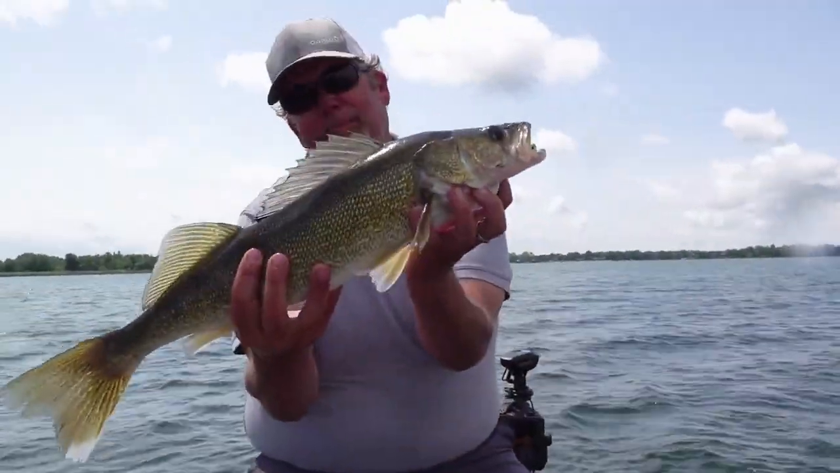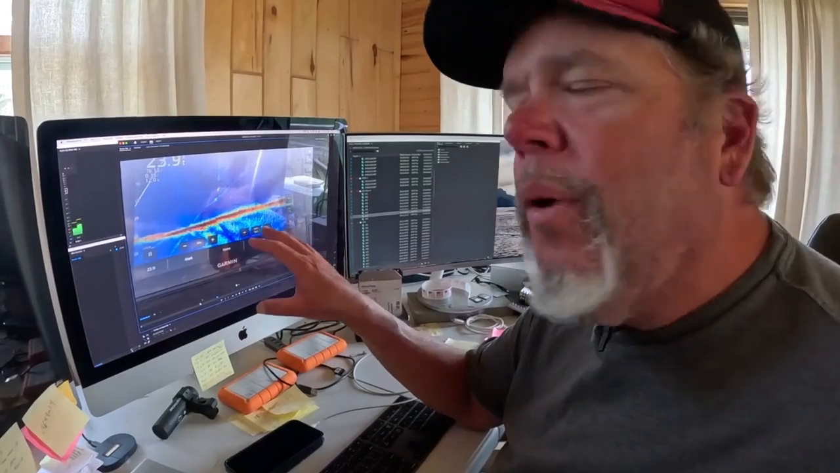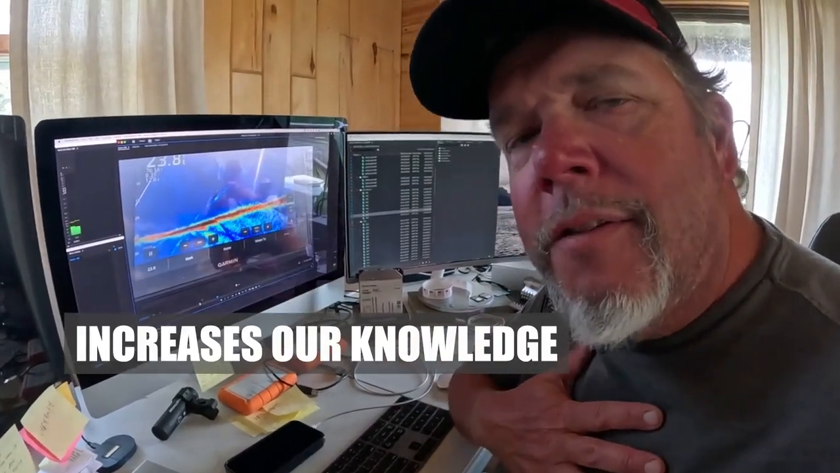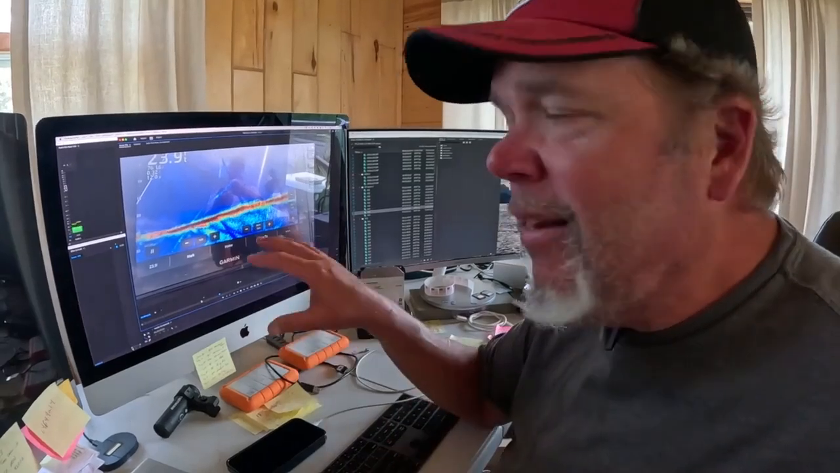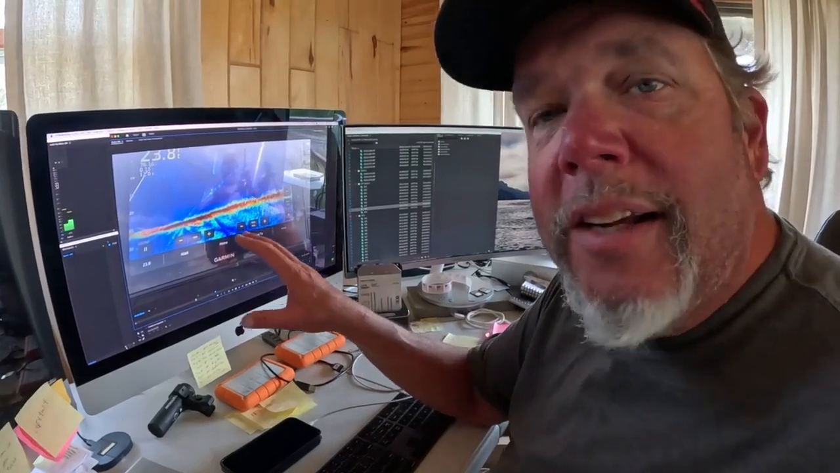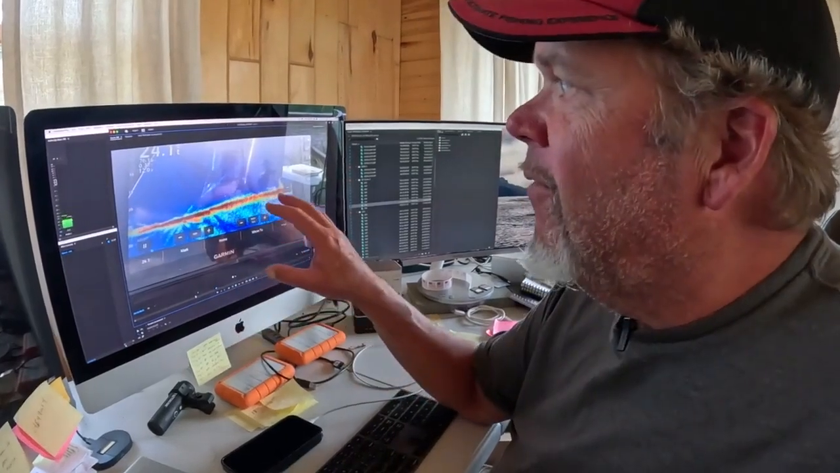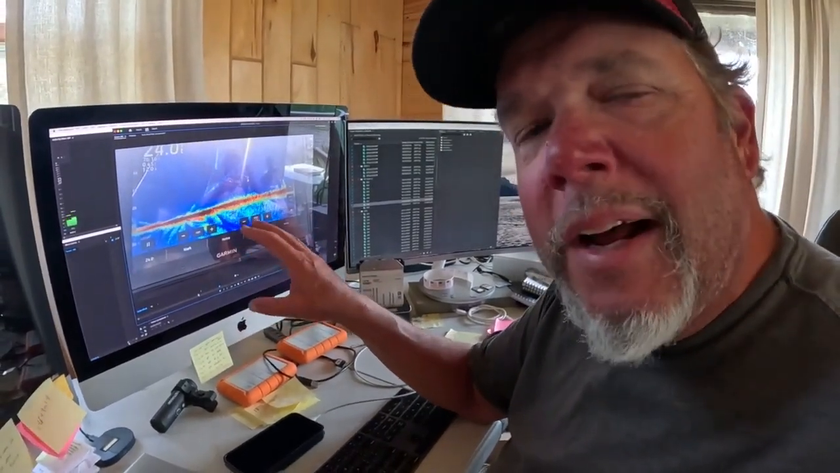And more than the ability to catch more fish, it's how it increases our knowledge of fish species and the presentations that we show them. In particular, species like walleyes, where I've grown up my entire life with certain preconceived notions that forward-facing sonar is completely blown out of the water.